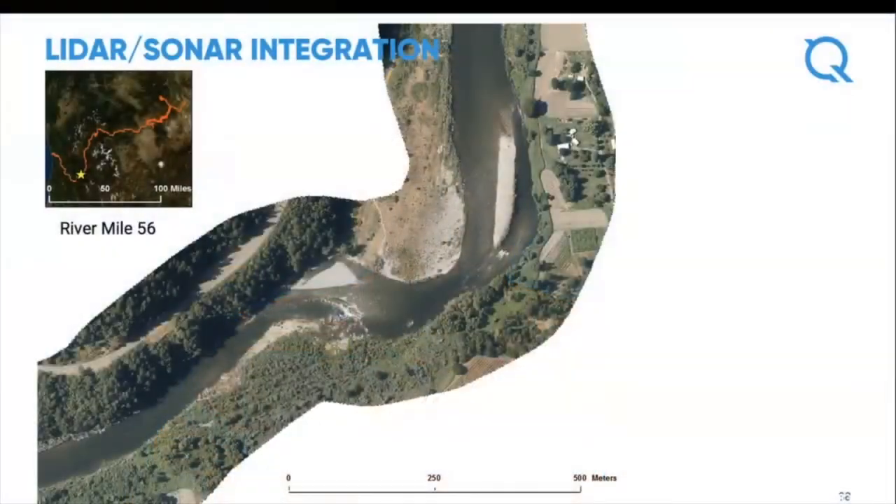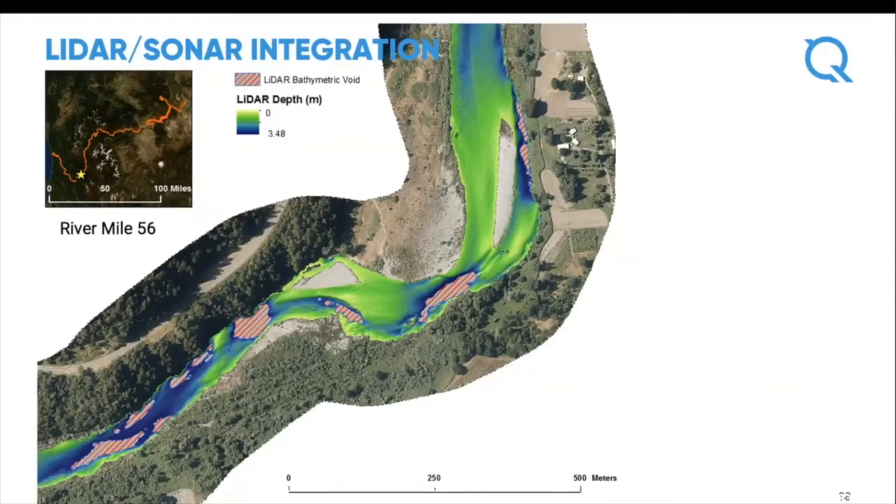There are the limitations, and one of the nice things about this is it's very complementary to sonar, where it's easy to capture the shallow areas. The boats have difficulty, but the boats can go capture the deep areas with the sonar beam. And this is what it would look like. So here's a typical survey, and you can see that we have some void areas. And what we did is go in and fill in with sonar.